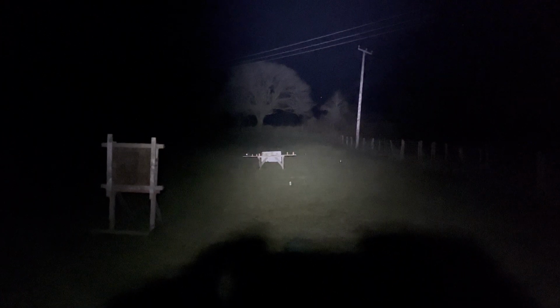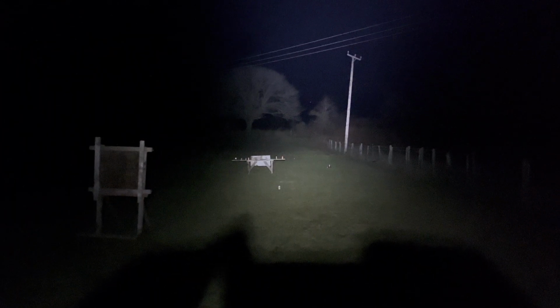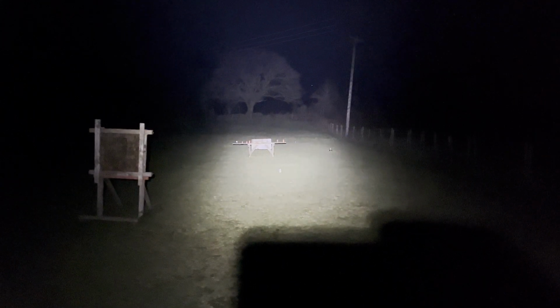Okay, I'm out at my range. This is quite a good head torch. As you can see, that's up to that oak tree. That's about 80 yards up to there. So it lights up the field quite well. It's always handy to have a head torch. You've got your hands free to do what you want to do.